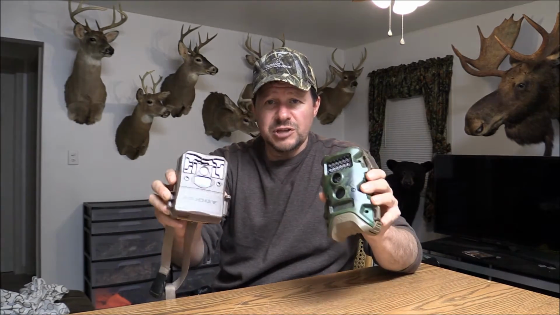And the other thing I want to do is talk a little bit about each of these cameras. I got both of them back in September. Two different cameras. One is the Muddy Pro Cam. This is the packaging. I got it at Dunham's. It was $89. I had a 20% off coupon. It came with an SD card and it came with batteries.